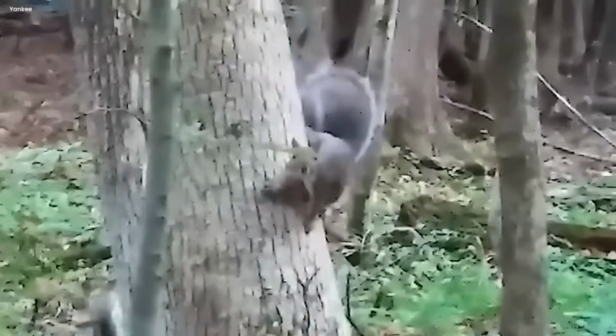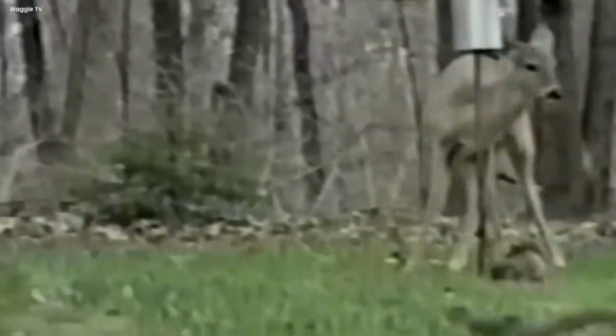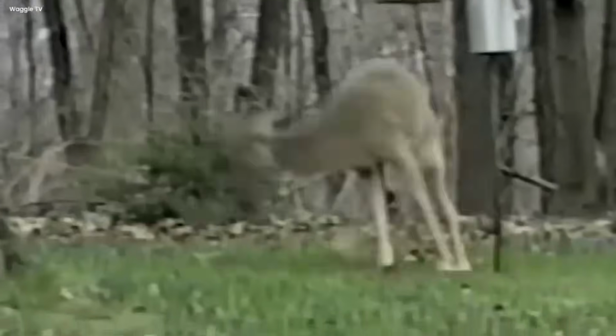And the surprising turn of events that occur when different species cross paths. In the wilderness, such unexpected encounters remind us of the boundless wonders and mysteries that unfold when animals come face to face, showcasing the remarkable and sometimes comical sides of the natural world that continue to captivate our hearts and minds.